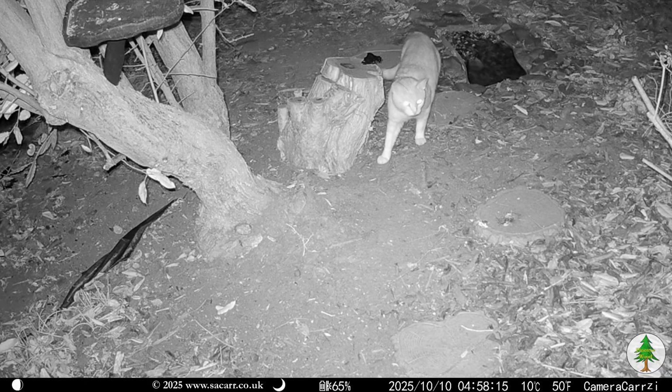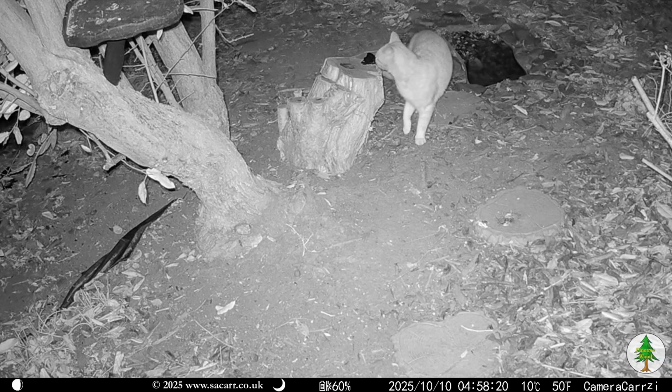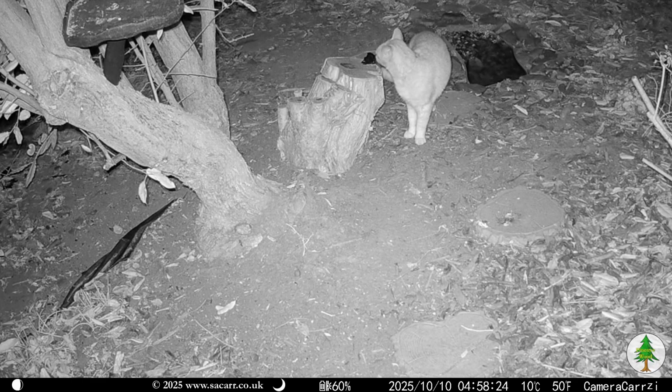At 5 AM, the cat, which appears to be Cream, made an appearance. I think it could be Cream, but it's hard to tell in an infrared image, as my grey fleece coat also appears a similar colour.